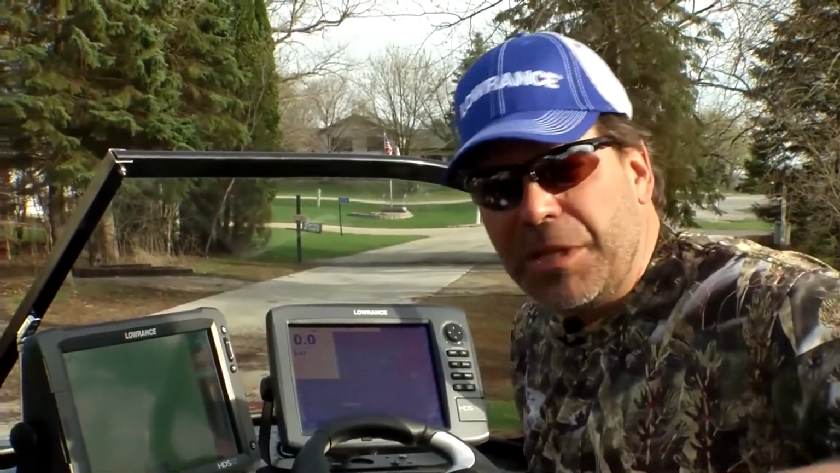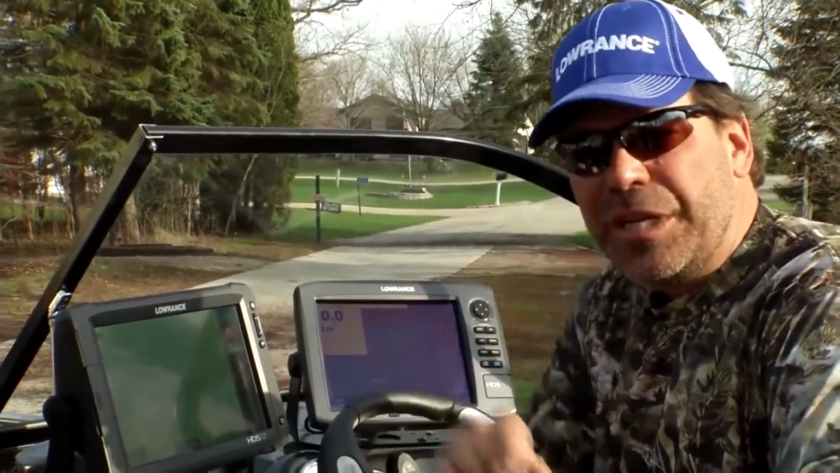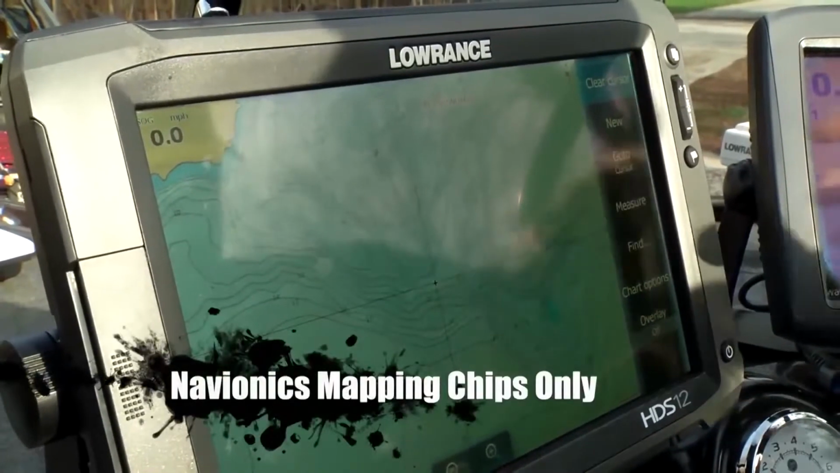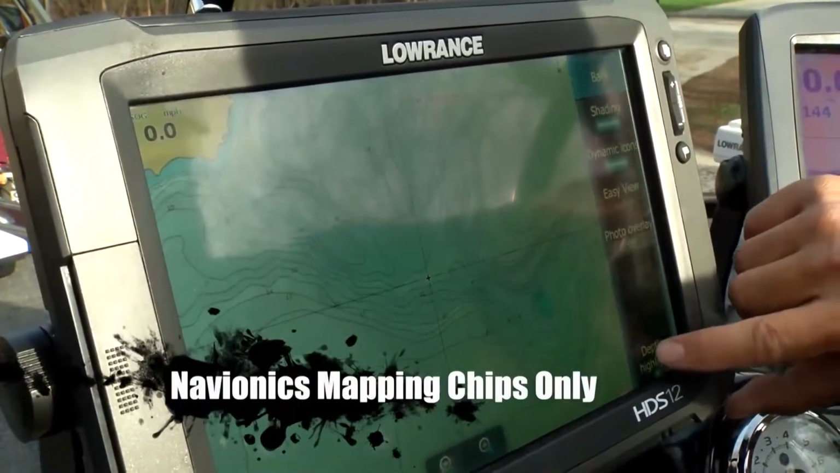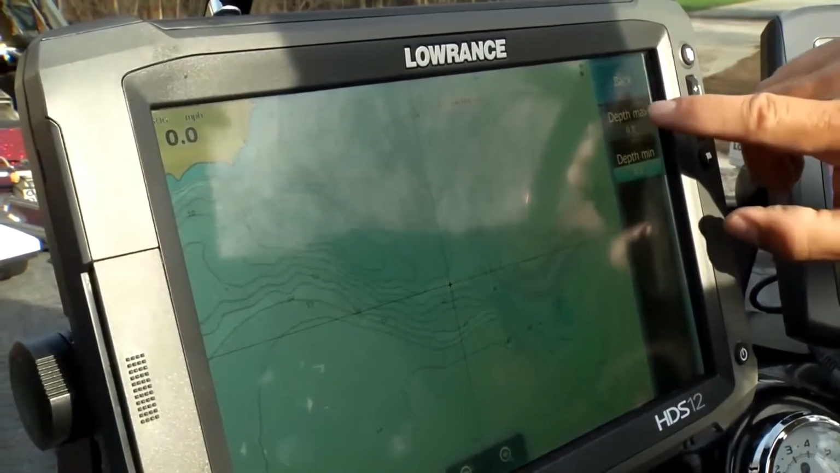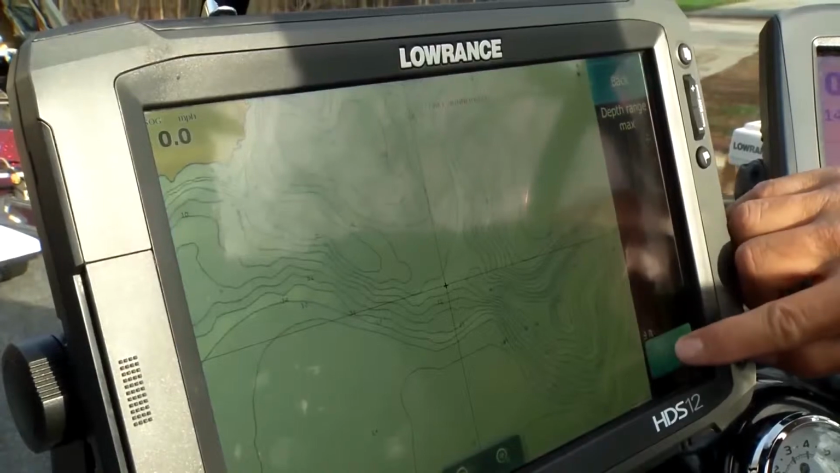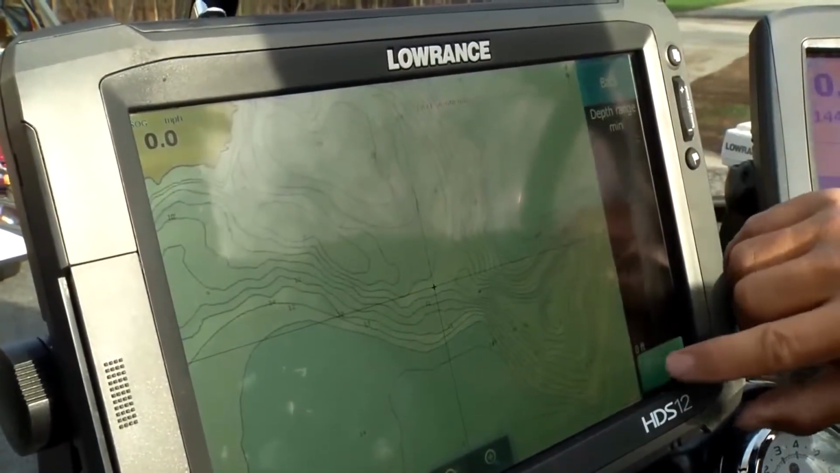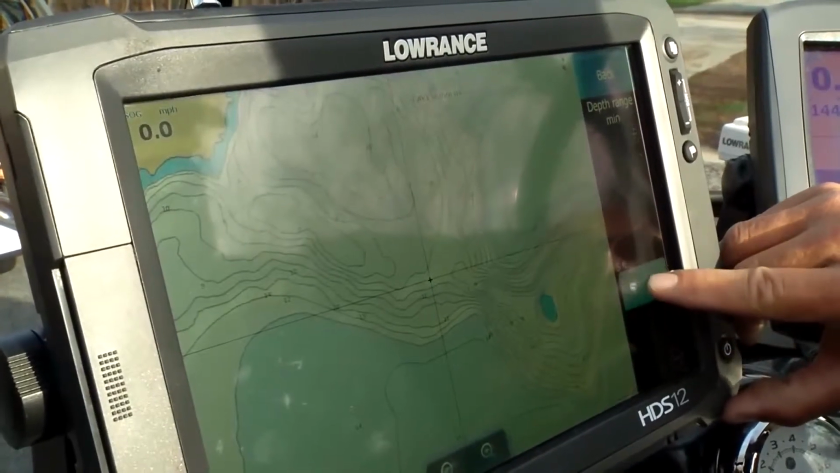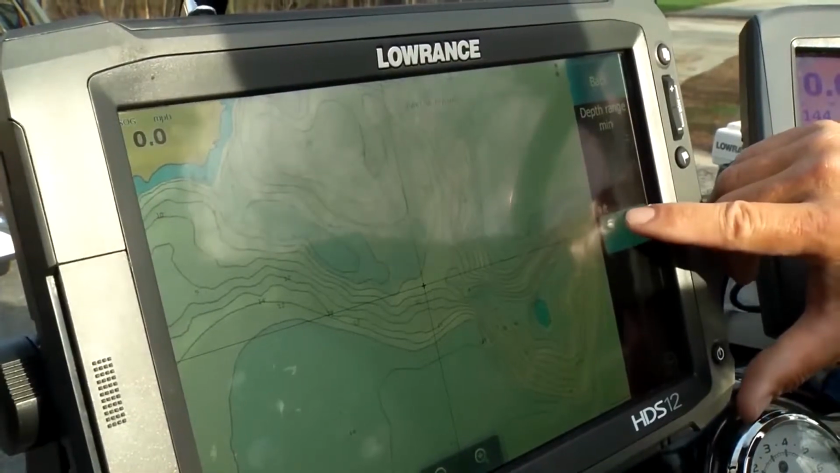Now the second really important feature for us fishermen is something they call contour shading. Basically, that is allowing you to see a certain depth on your map. Let me show you how this works. It's pretty simple. You go to Chart Options, you go to View, and then you hit this depth highlight down here. Then you go to a maximum depth, and in this case, I want to find fish out to a maximum of about 14 feet of water. Then I set my minimum depth, and in this case I'm going to set, let's say, about 8 feet here.